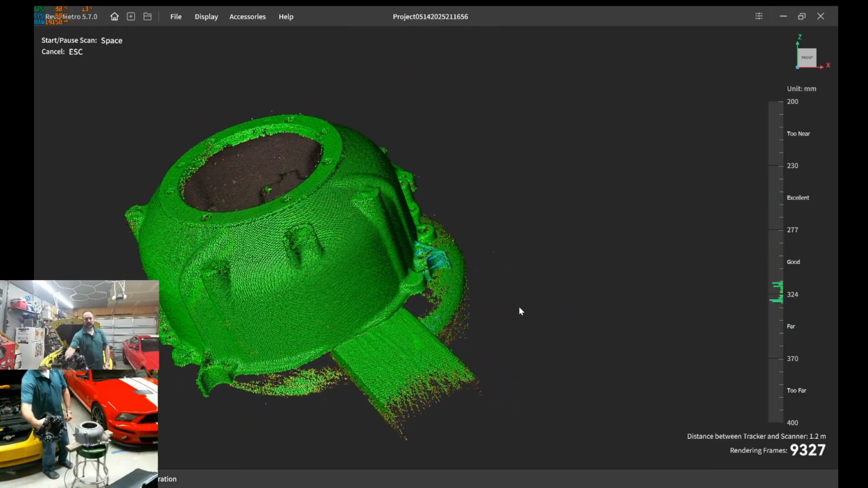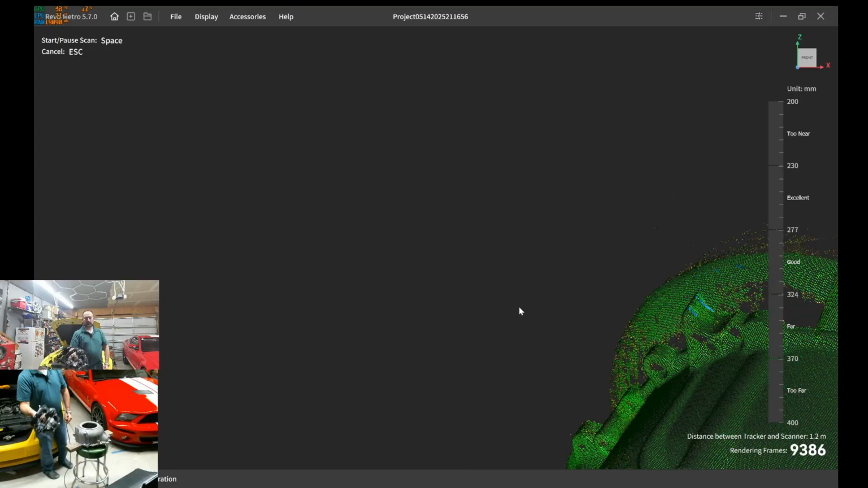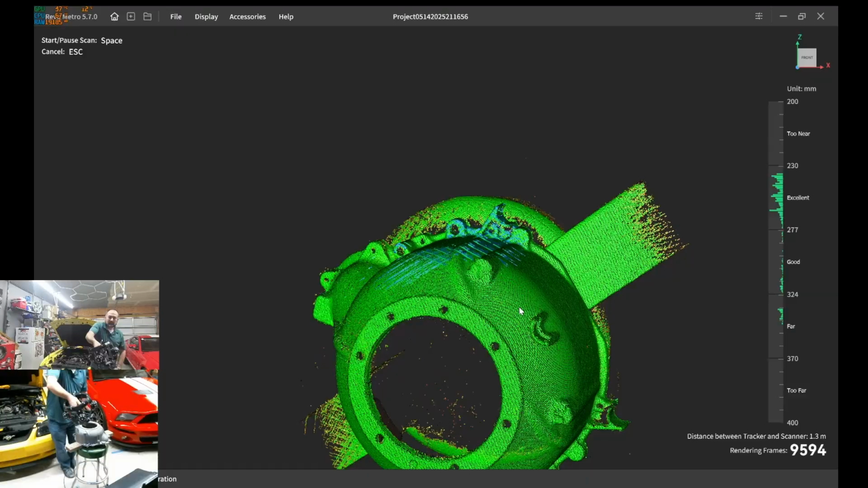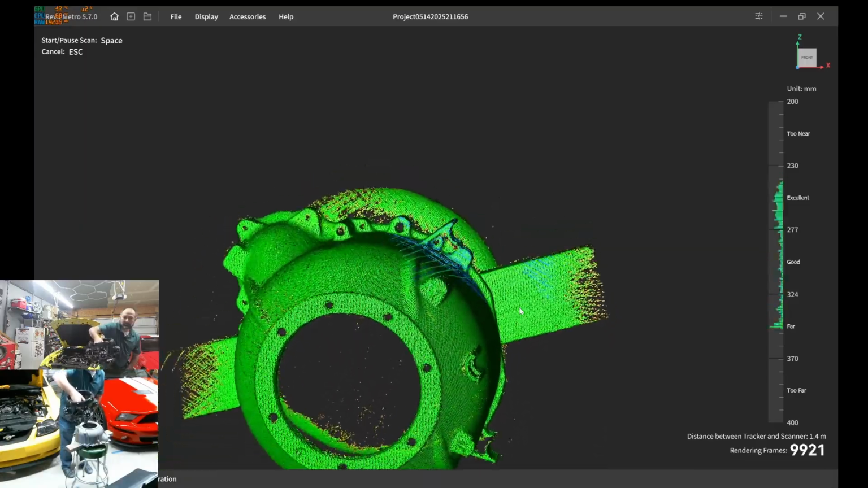We're just going to keep scanning. Turn it around. Go back to an area you've already scanned. And just see about getting that flange nice and painted.